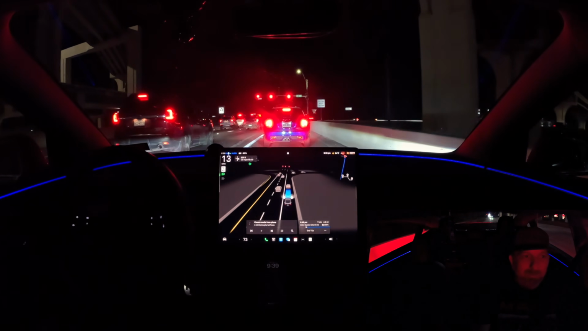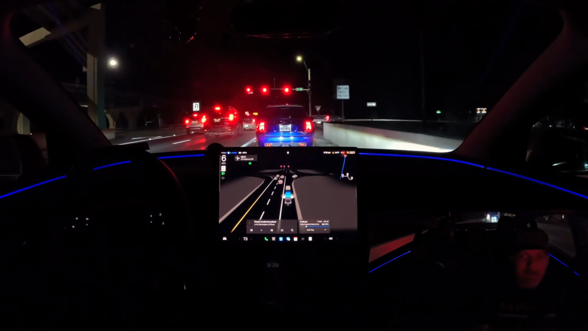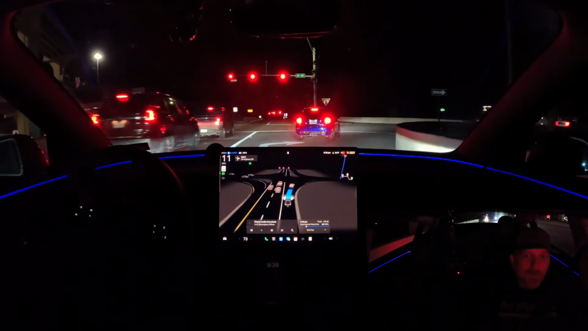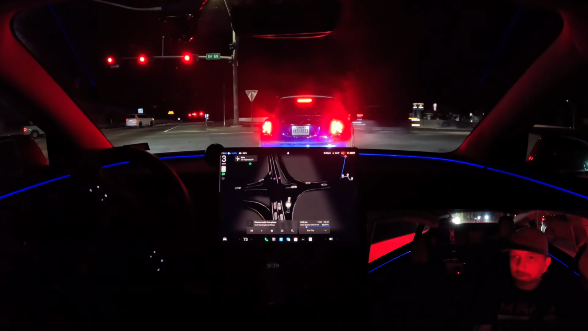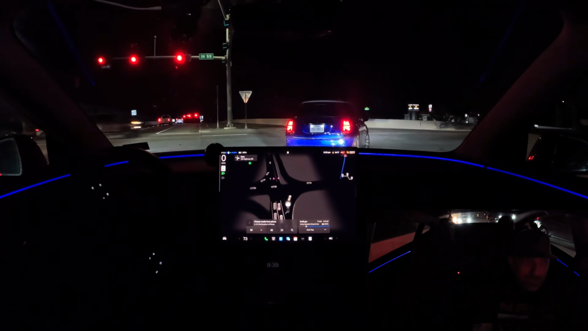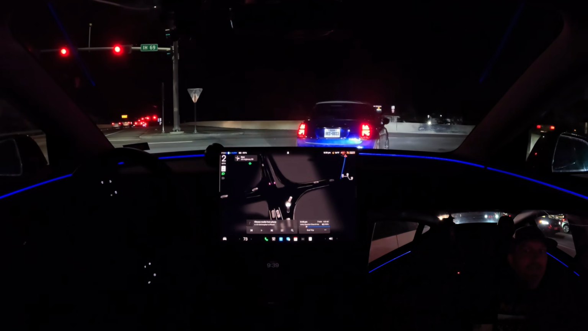And I've done that a million times now with FSD. But there are a couple of places along the way that are a little bit more complex. I shouldn't say it's overly complex, but just a little more complexity.